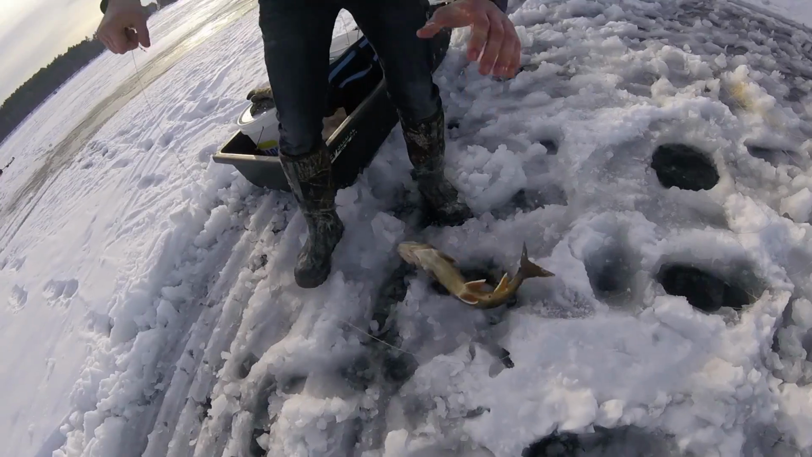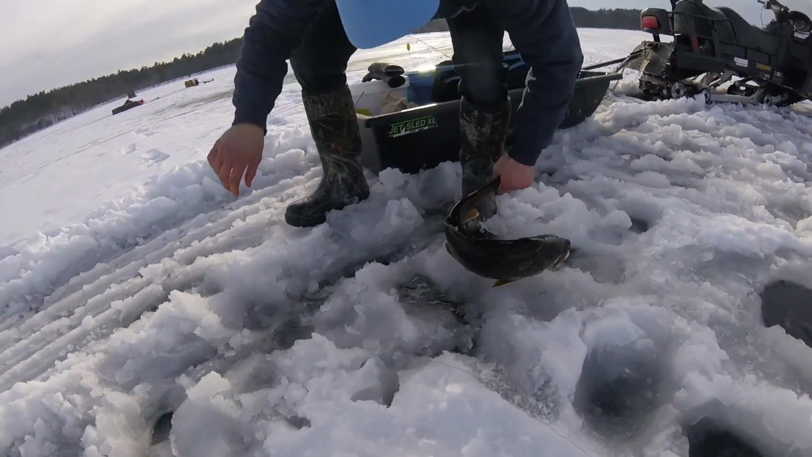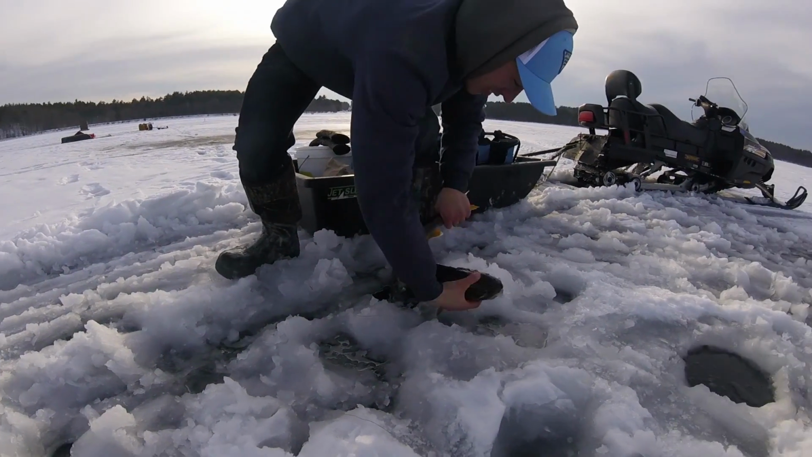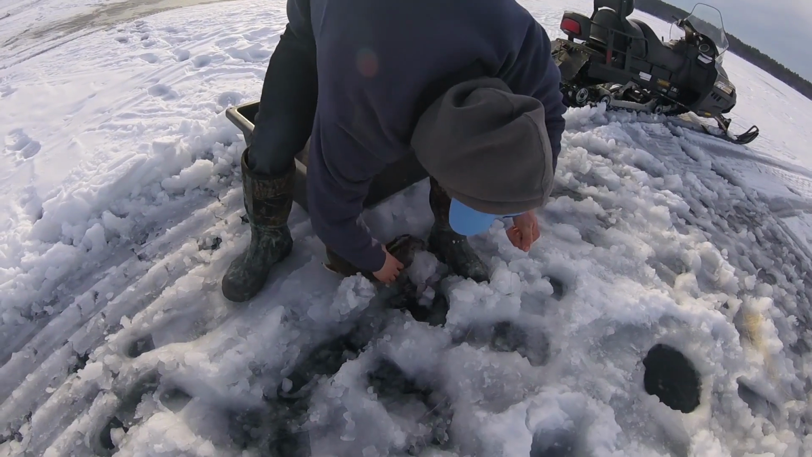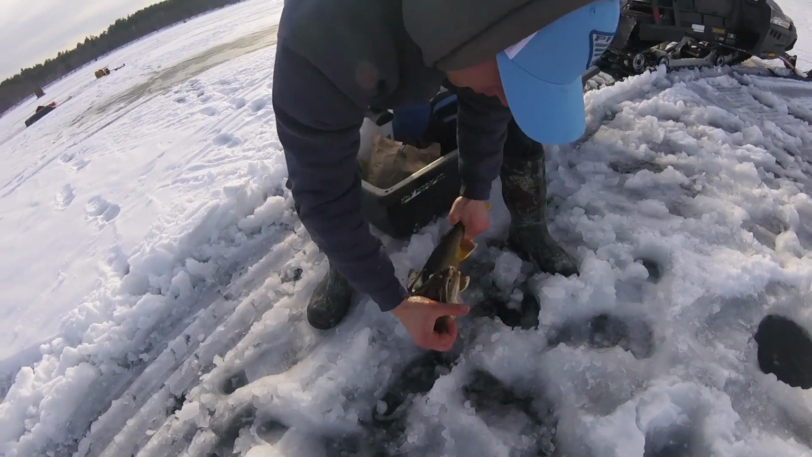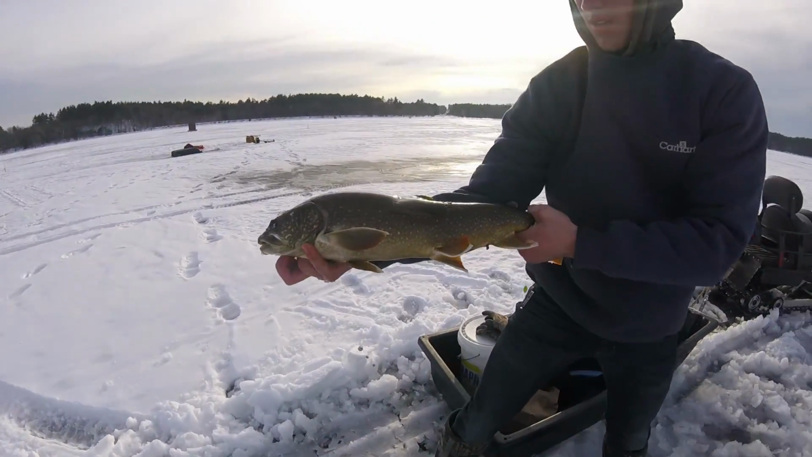Oh, look at that big head. Look at that freaking dog. Oh. Look at that one. It's a real one. Big head right there. That is a staver. That's a real one. That is a big old lake trout. That's what you come for right there, folks.